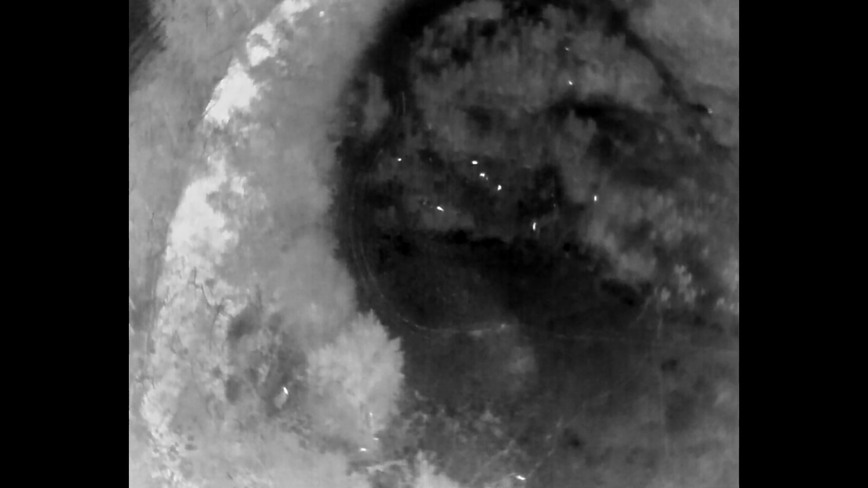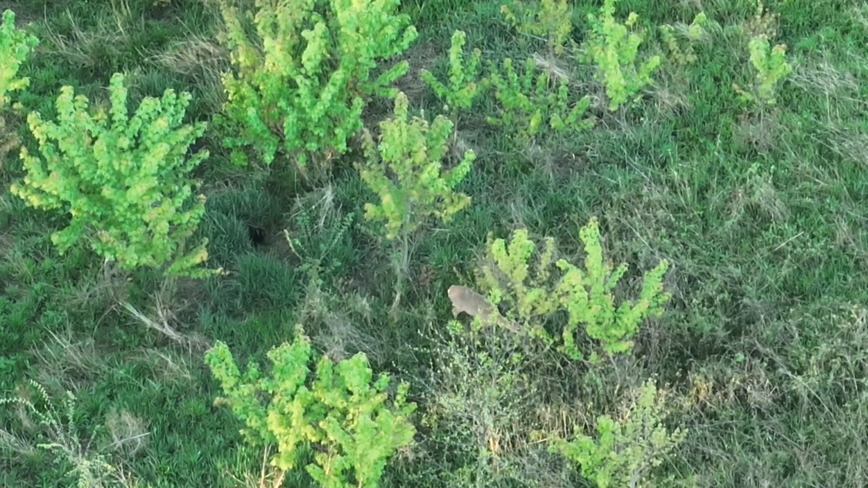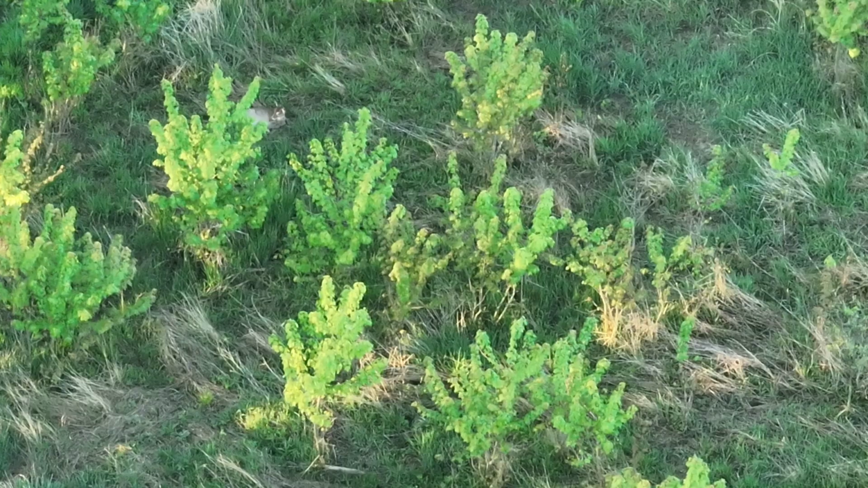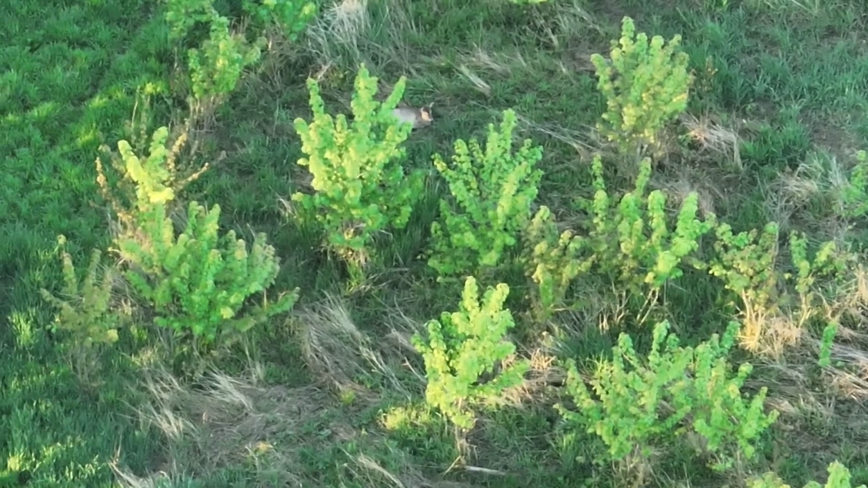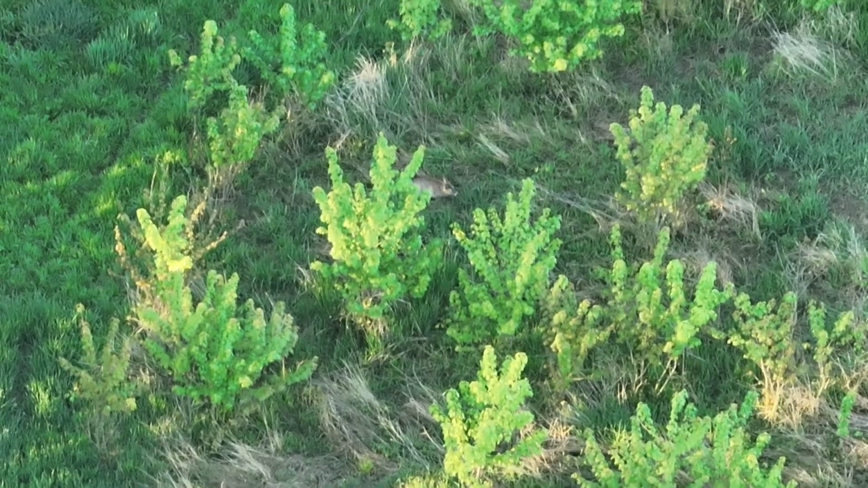So I was kind of figuring out what the deer were doing. This is a completely new deer I just took a shot of, but not to double count, or just figure out what I had here for deer. There's one in the center, just above center again. Looks like a mature deer laying down.